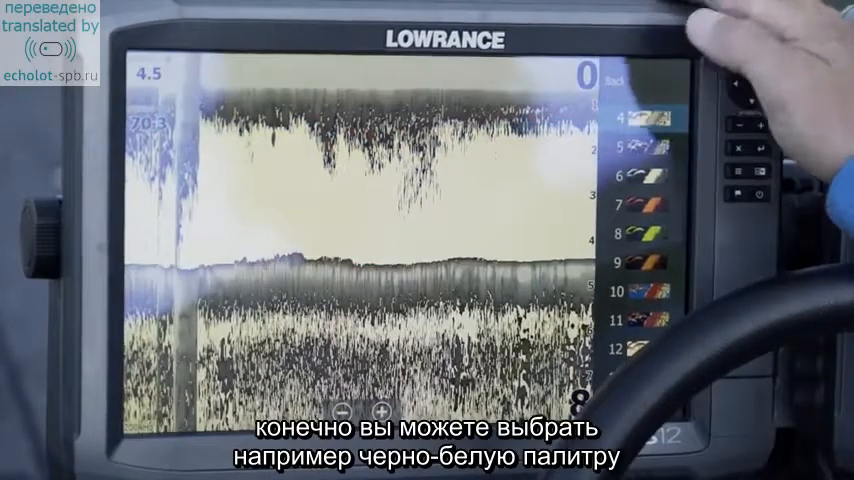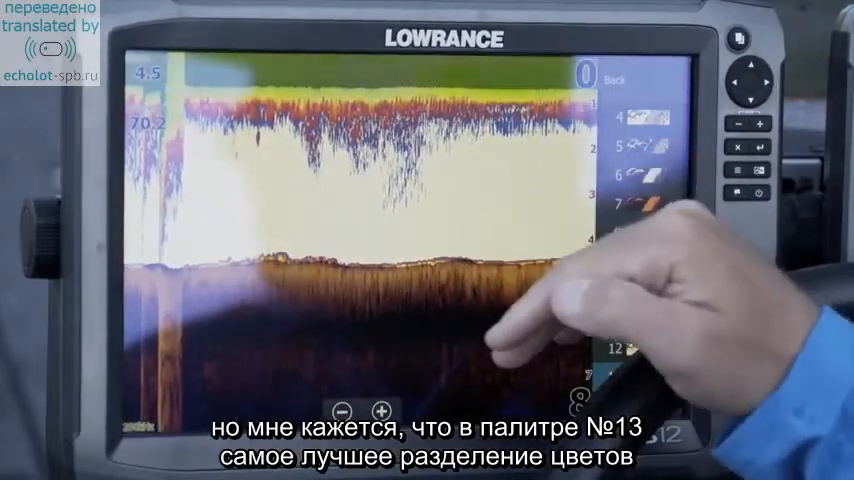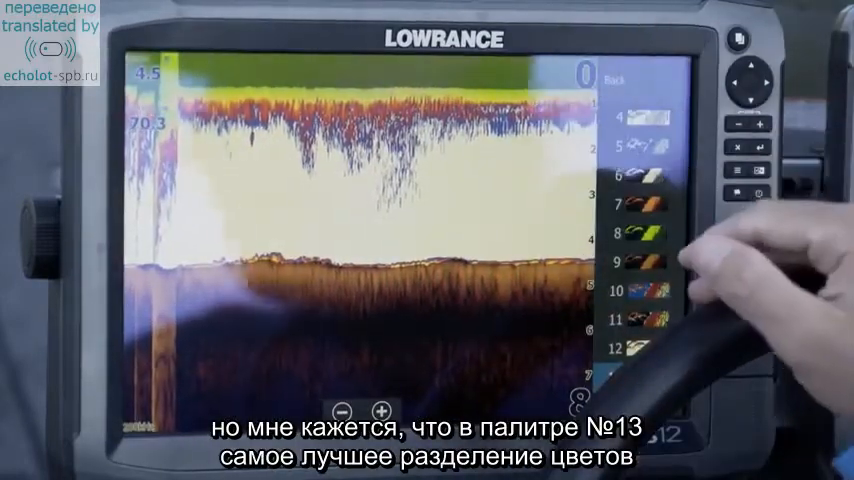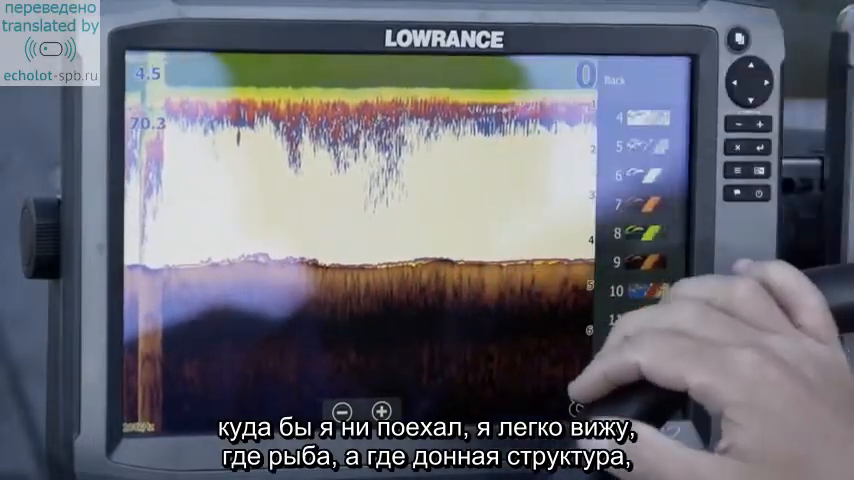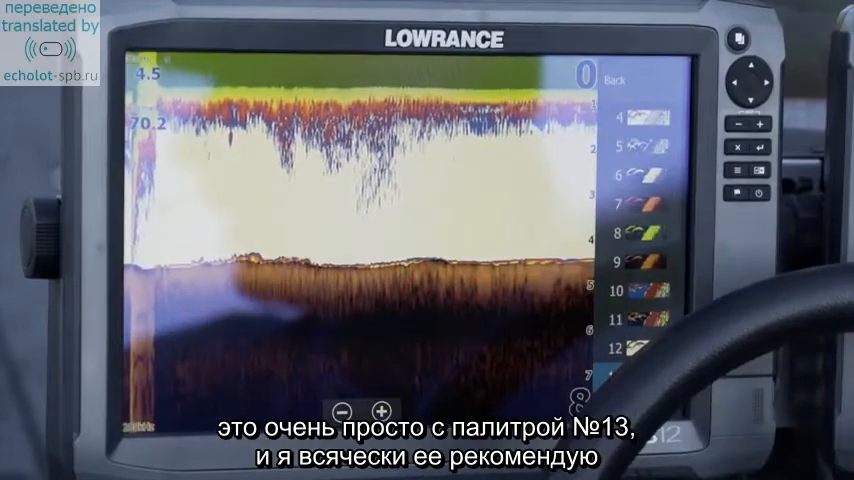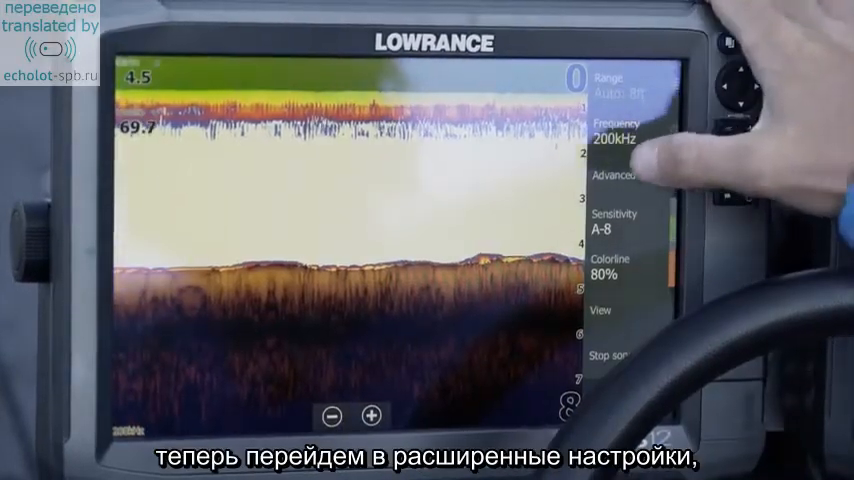I mean, you can actually pick one that's white, but I've really found that palette 13 has the best color separation. For anywhere I go in the country, I'm able to figure out whether it's fish or structure or whatever it may be very easily on palette 13. I highly recommend that. So now we're going to move into the advanced menu button.